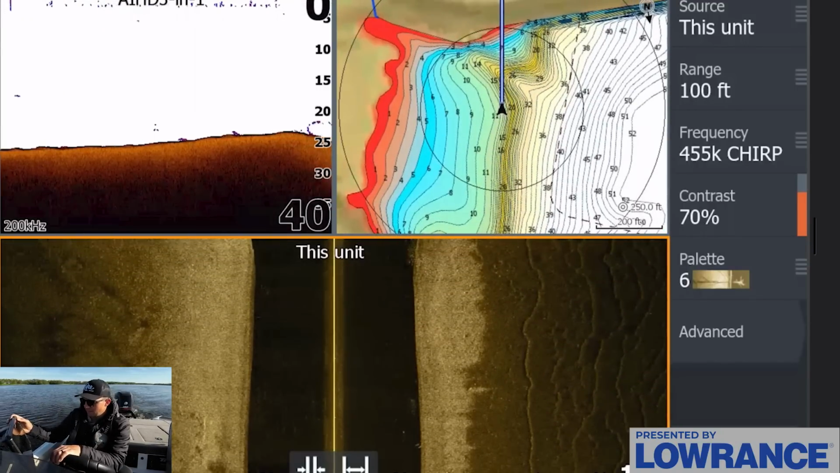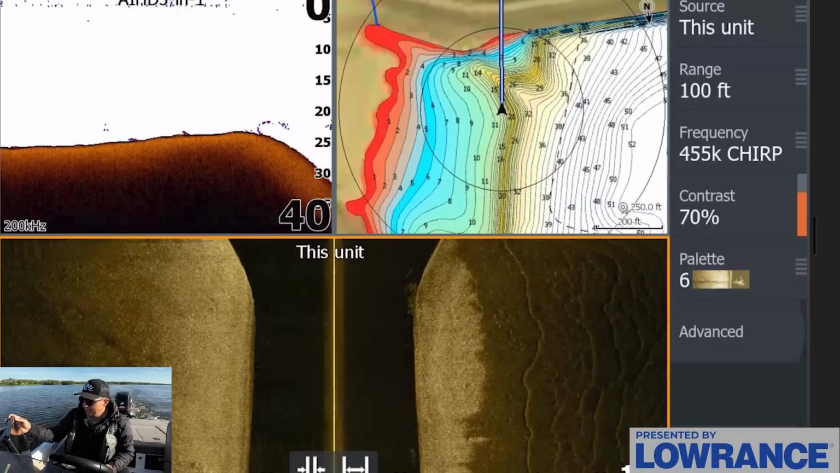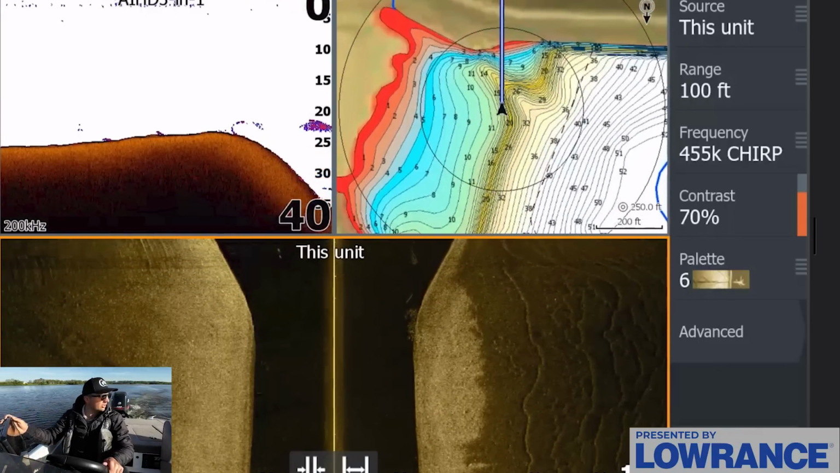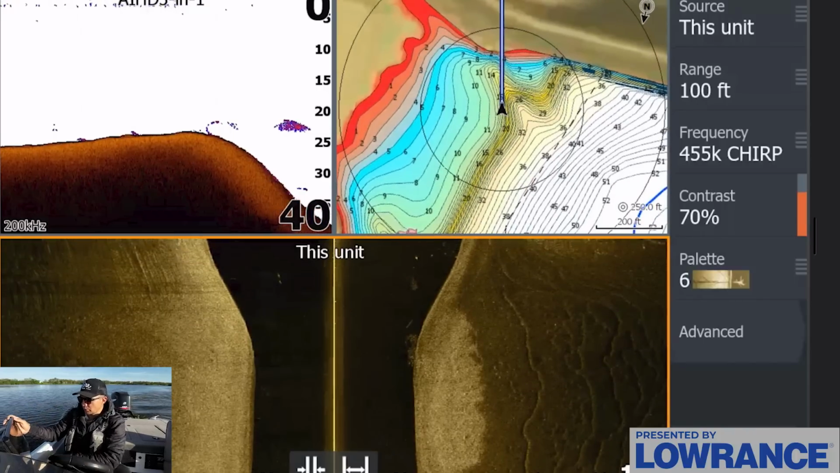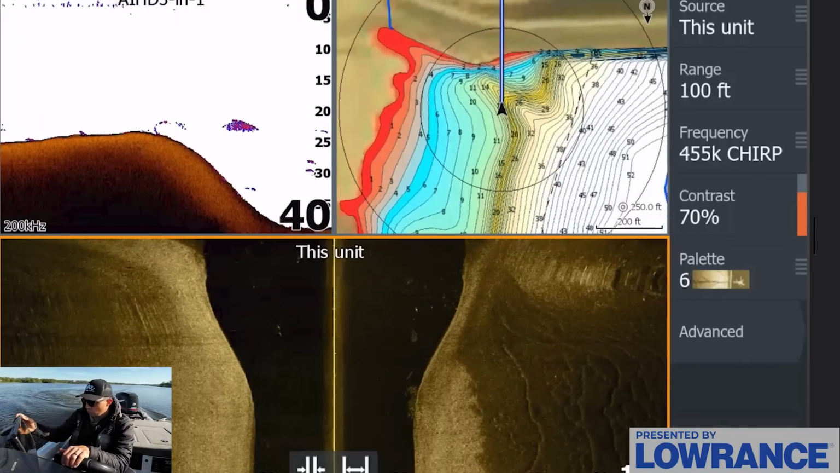But I'm not going to stop on just 1 or 2 fish here and there, because in this post-spawn time of the year, while there aren't that many groups, when you do find a group, they're usually very aggressive and you're going to be able to load the boat quickly.